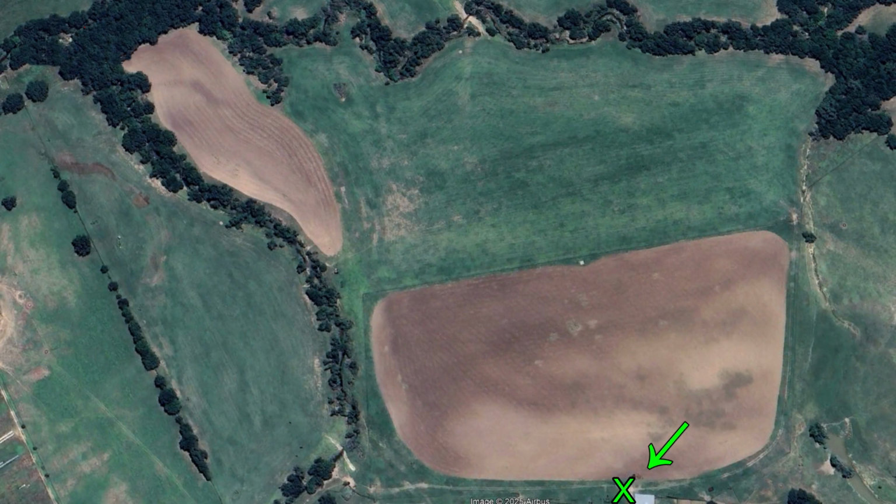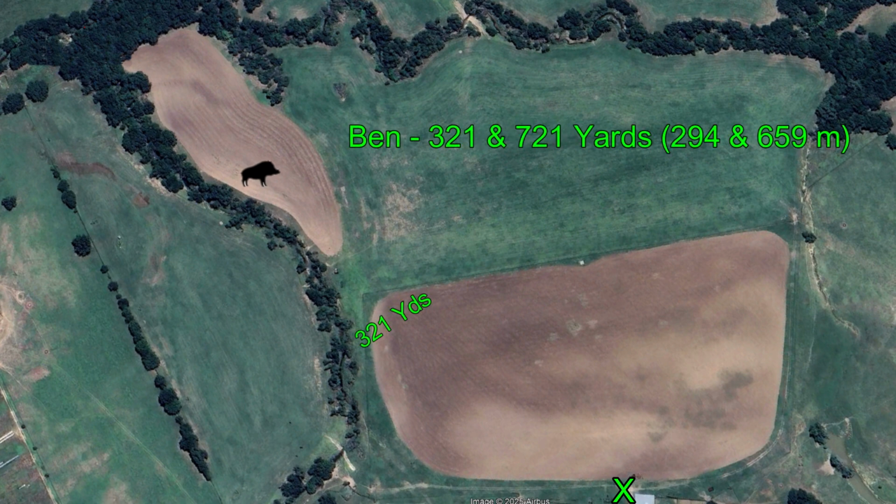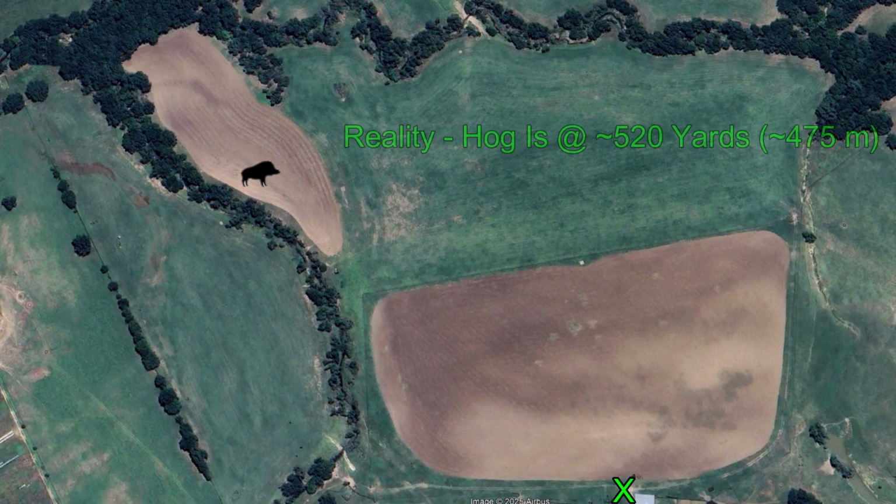So this is our situation for tonight. We're starting off at the barnyard down in the lower right hand side. The hog is up at the upper left. I'm not getting any readings with my laser rangefinder, and Ben's getting readings off of grass at 321 yards and the trees behind the hog way out there at 721 yards, when in reality the hog is out there at about 520 yards according to Google Earth.